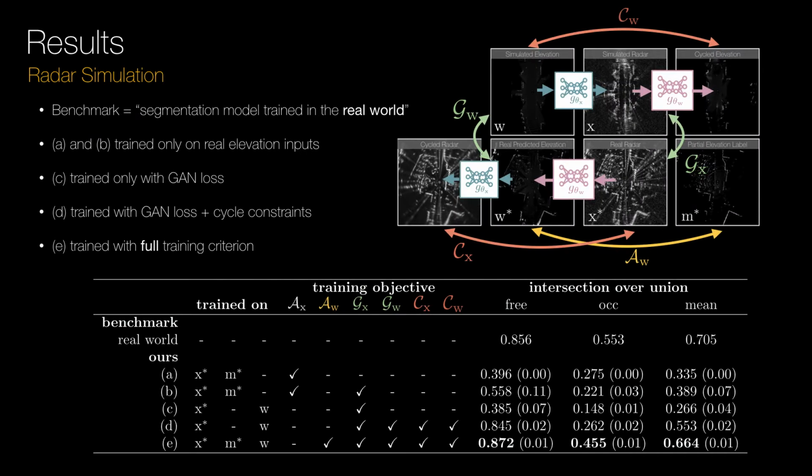As a benchmark, we compare the performance of each segmentation model trained in simulation to a model trained entirely in the real world, and compare this against several different training configurations. In A and B, the radar sensor model is learnt as proposed earlier by directly regressing to radar observations from partial elevation maps. In A, this is achieved through a simple L1 regression loss, whilst in B, an additional adversarial criterion is added in a similar training setup to PIX.